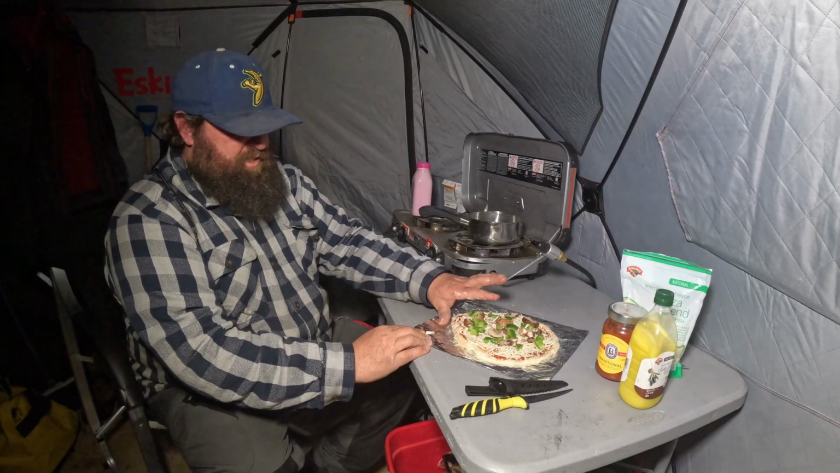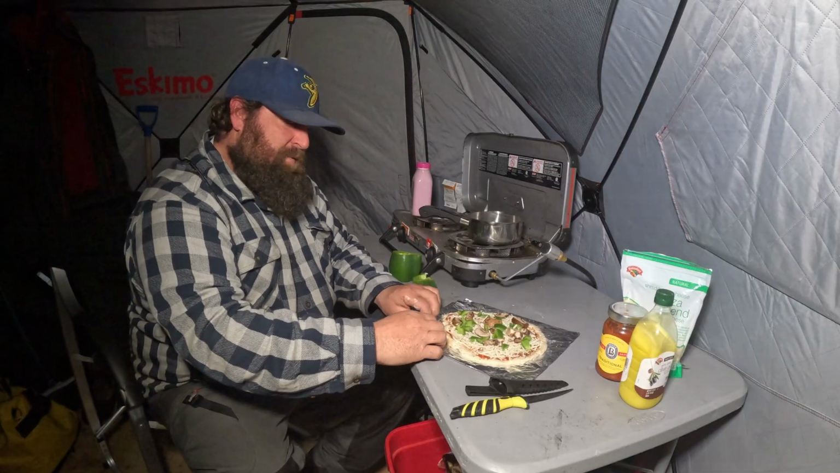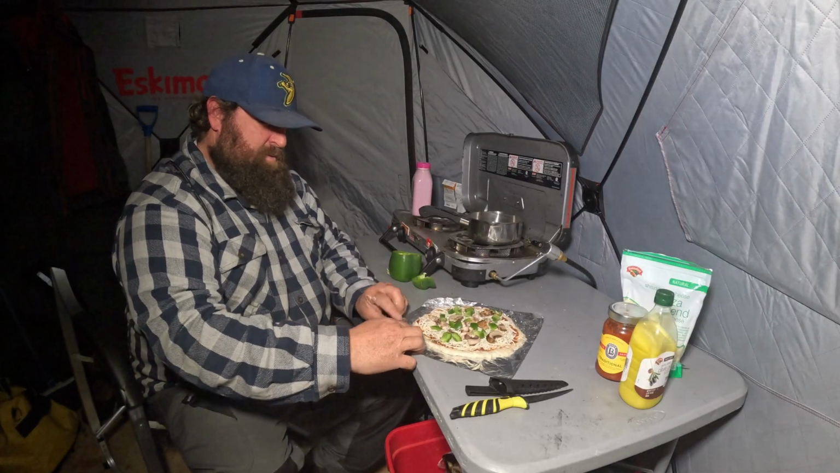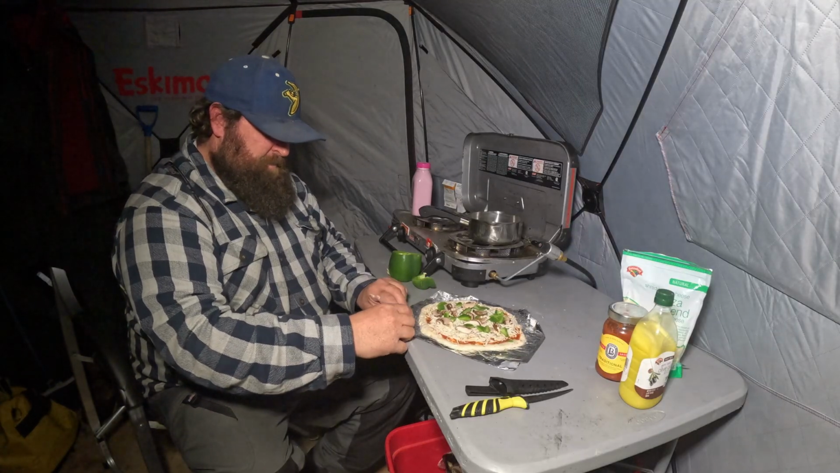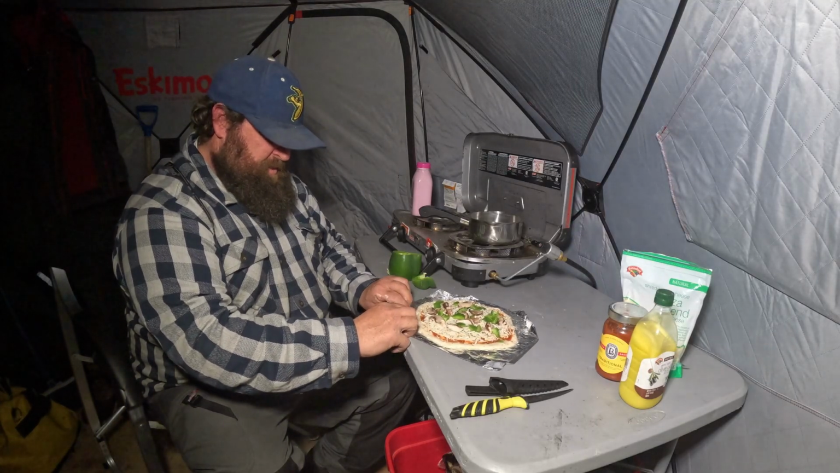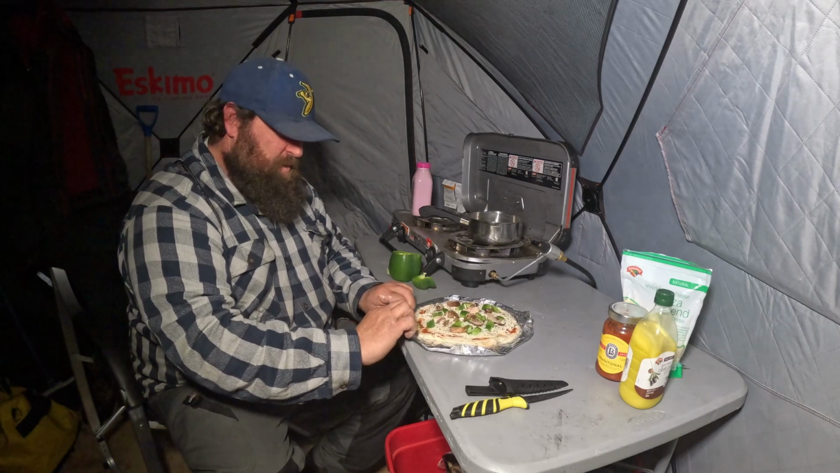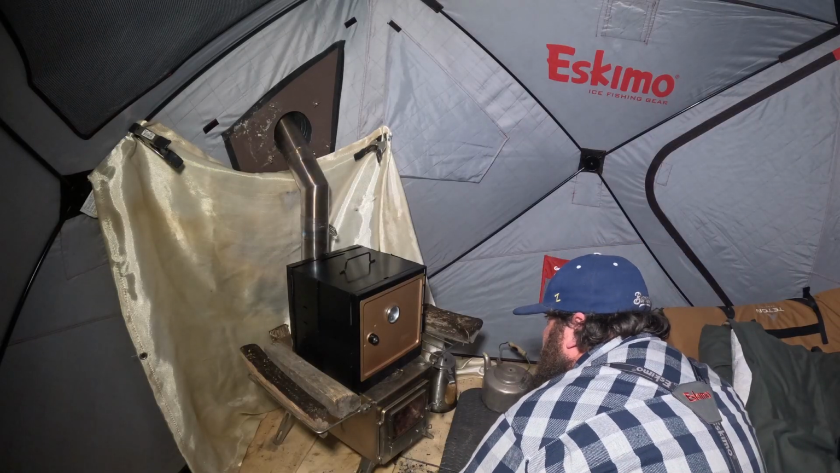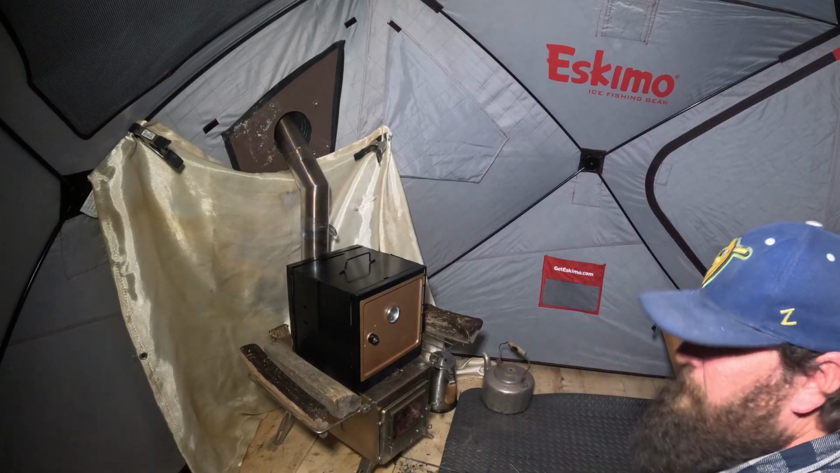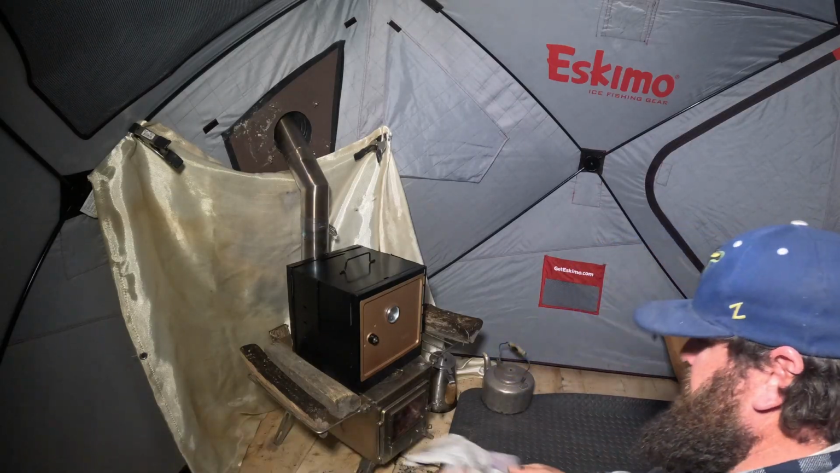All right, let's hope that doesn't stick too much to the tin foil. And it looks like we are ready to go. Roll these up so I got something to grab onto. We'll put that in the oven. Hopefully it fits. Hopefully the oven stayed hot. Looks like we're a little under 300 degrees, so I better get this thing a little warmer, but we can put it in now.